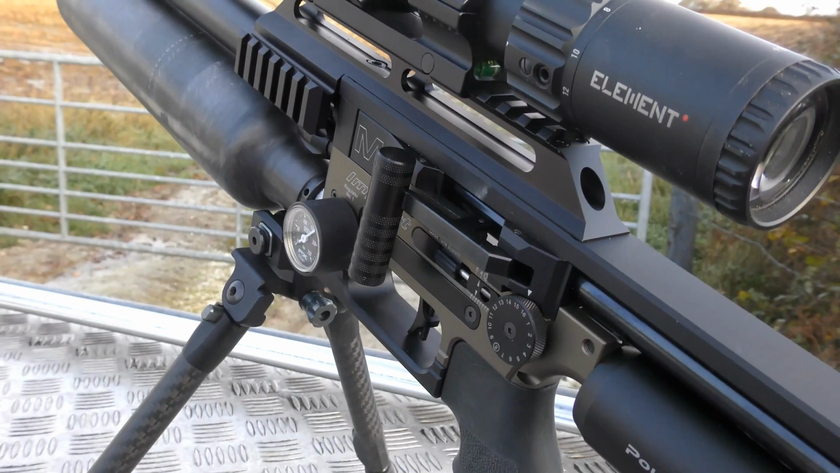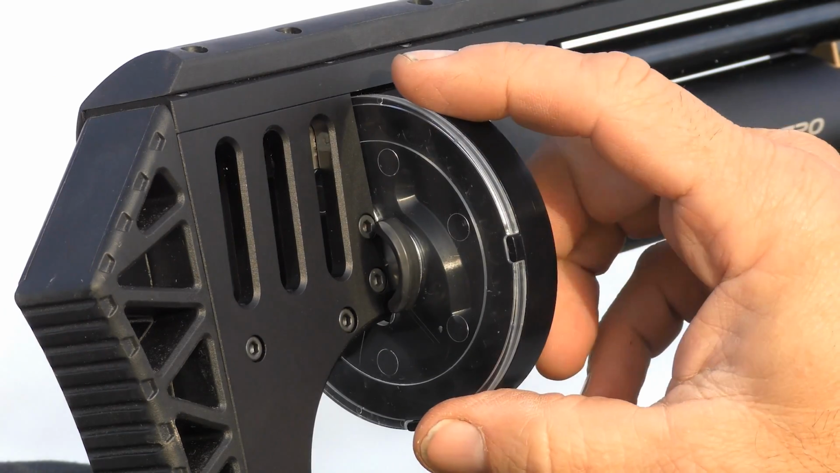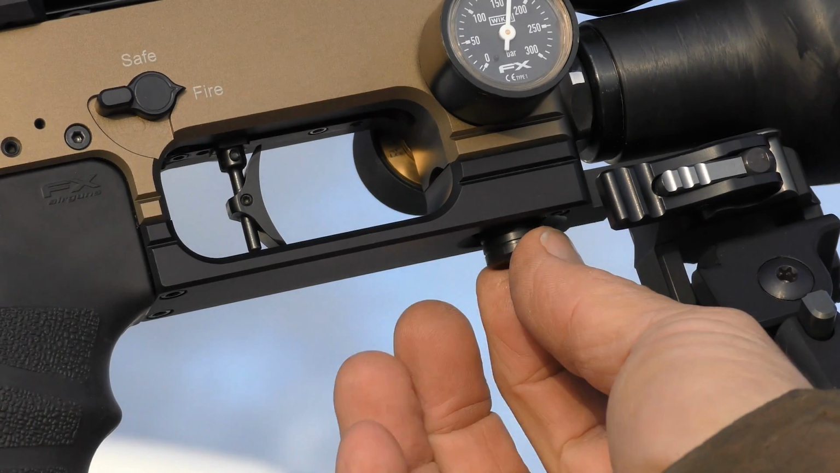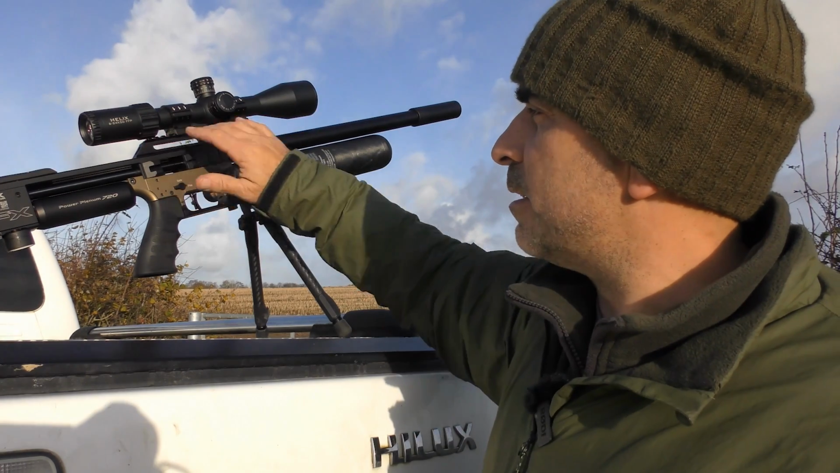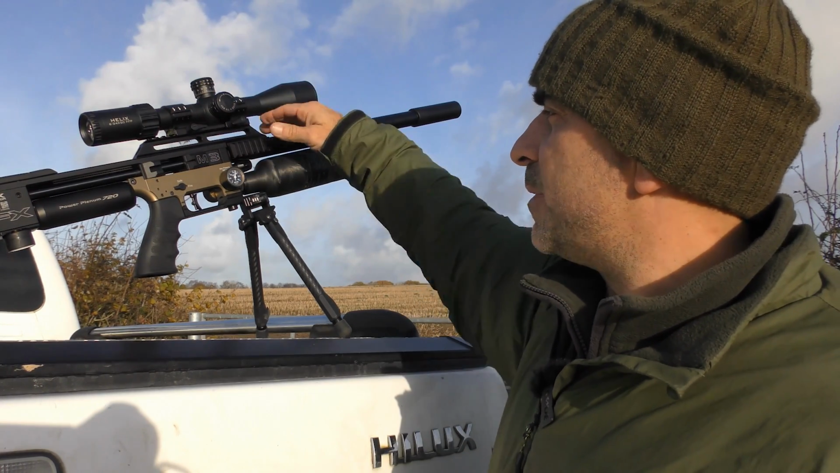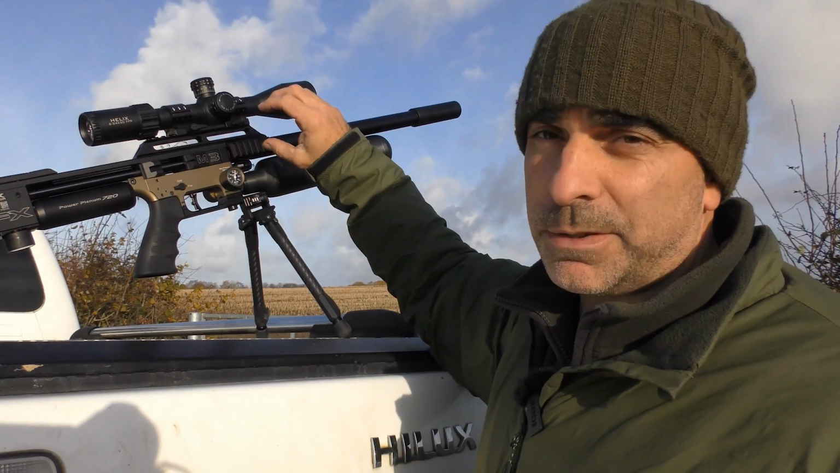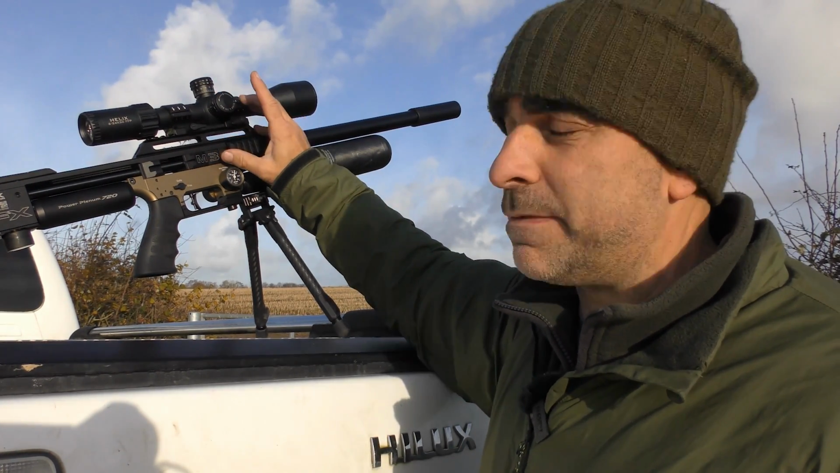potential. So just having a quick look at the rifle here, you can see you've got a high capacity magazine in the back there, you've got an adjustable trigger, you've also got a quick fill adapter underneath there. It's got several Picatinny rails all over it, including one for the scope, which is handy if you're mounting night vision on there. There's a couple on either side, which again is useful for night vision because you can mount your infrared illuminator on there or a battery pack for your night vision scope or whatever.